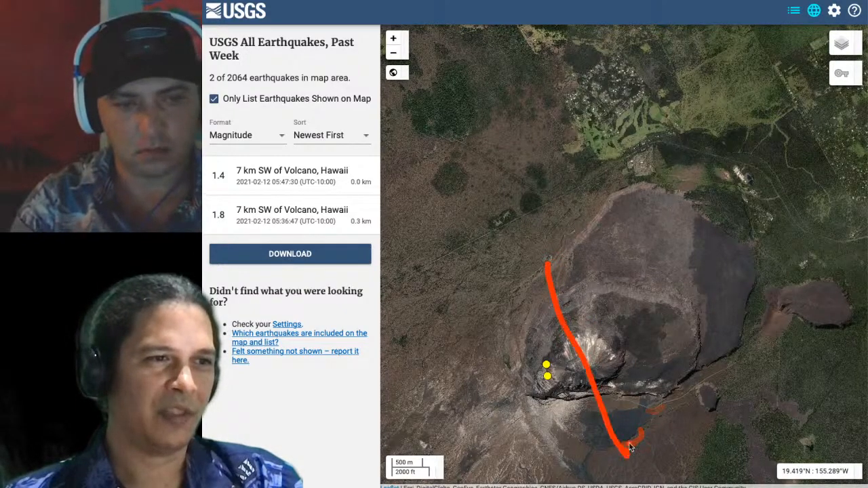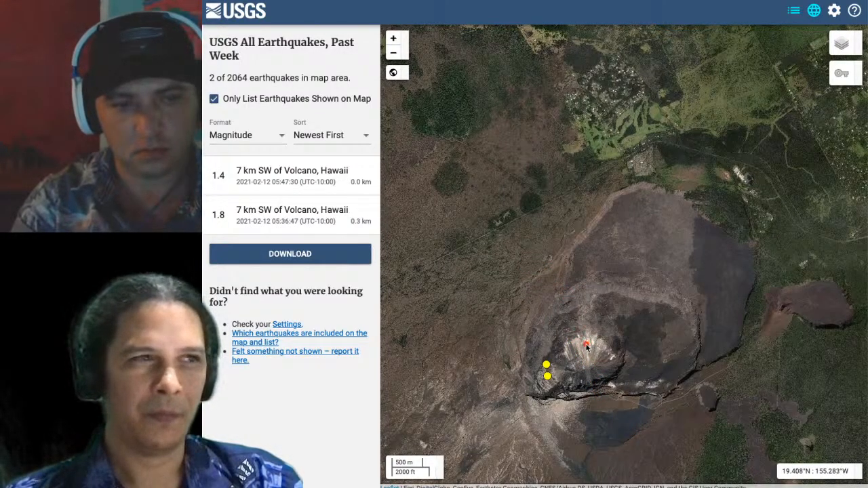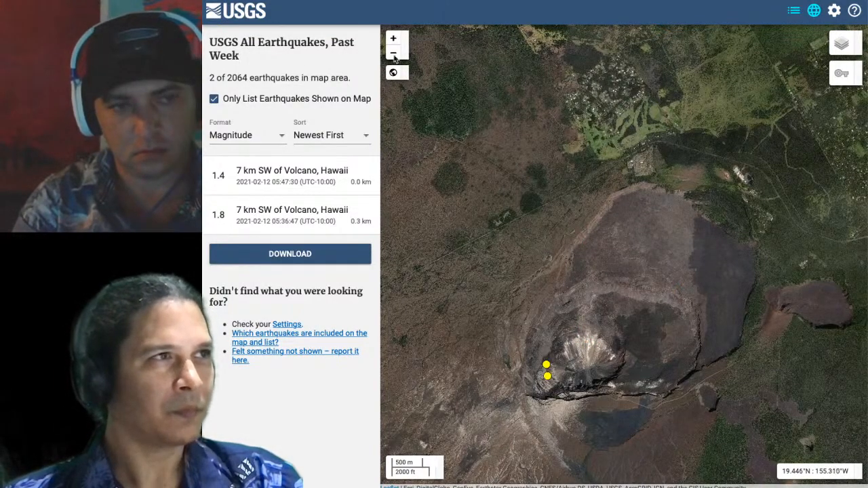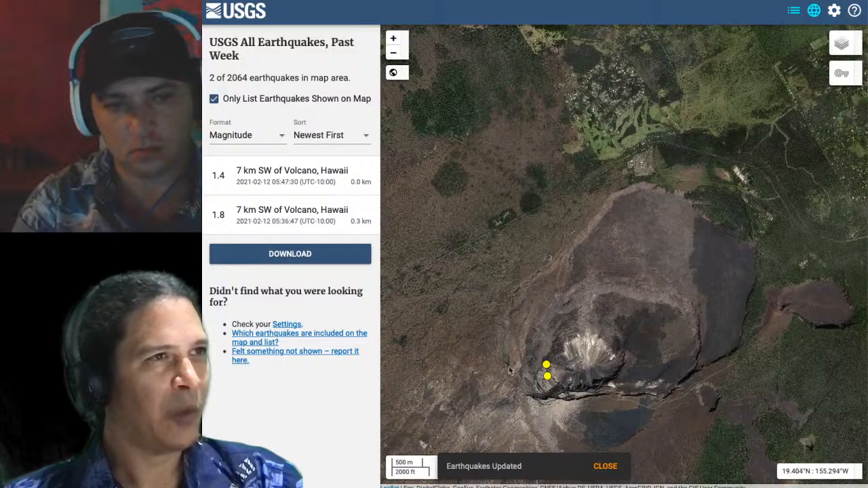That north to south distance is what's getting farther apart, right? Even as the gas is decreasing, and even as the earthquakes have stayed low, and the rift zone continues to stay kind of flat as well. So that's the monitoring data we have for the volcano this week.